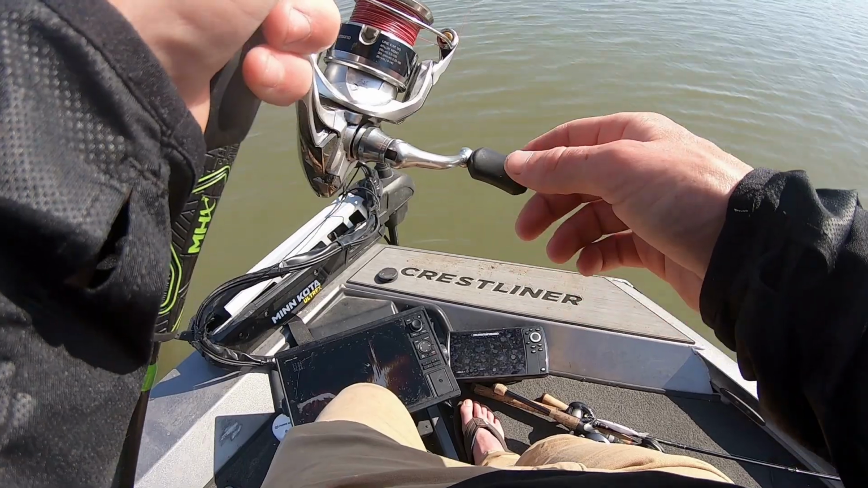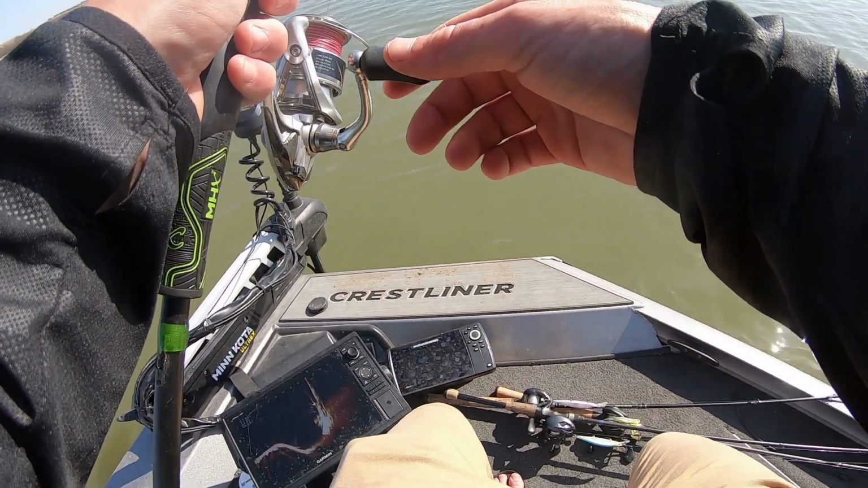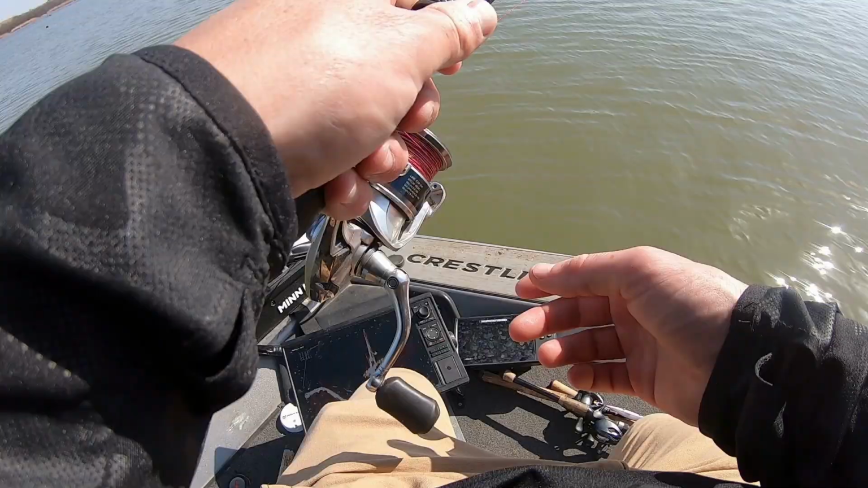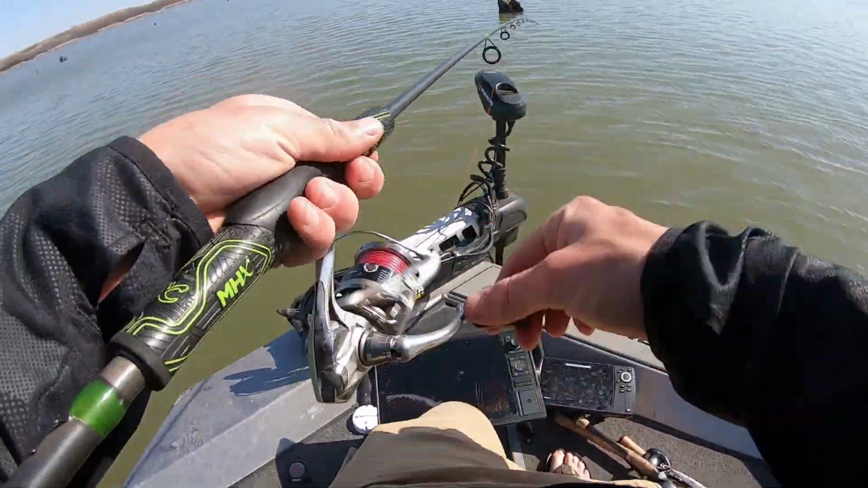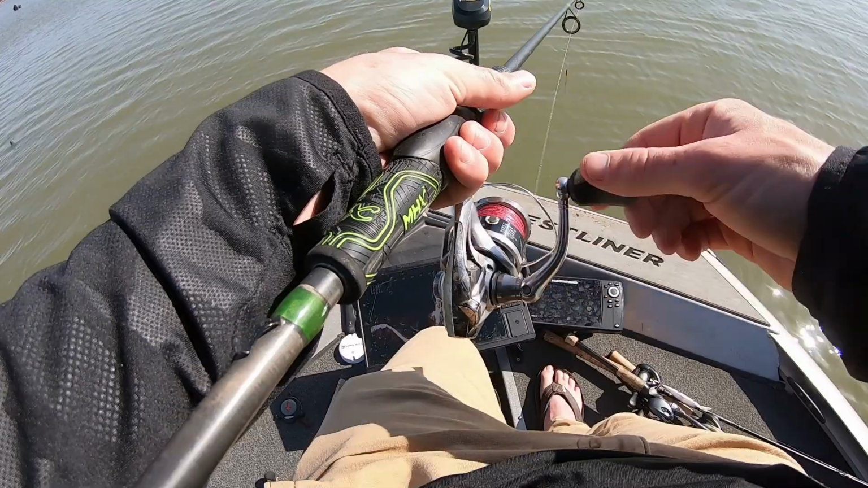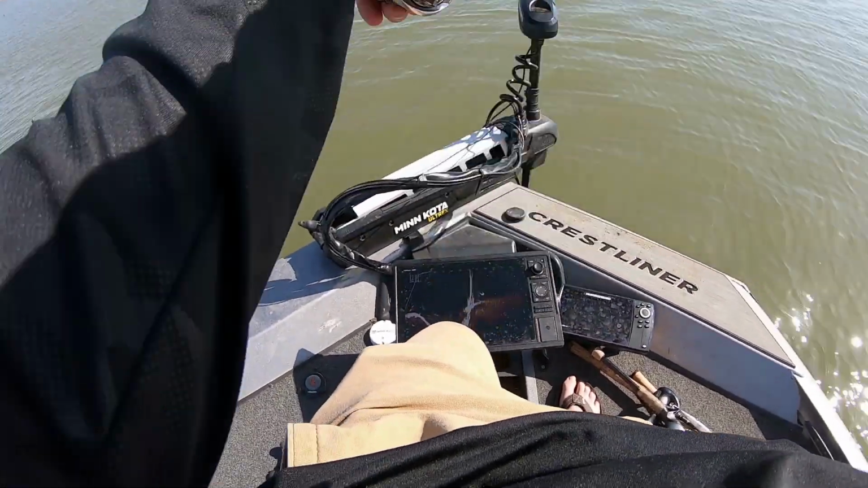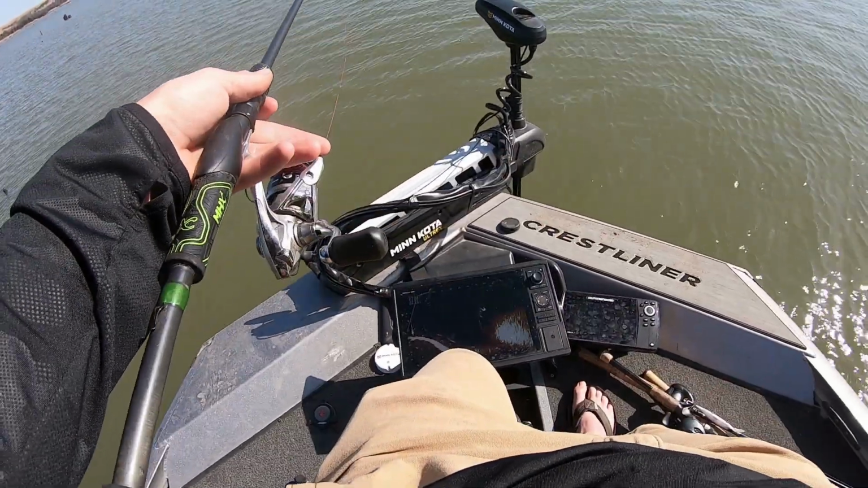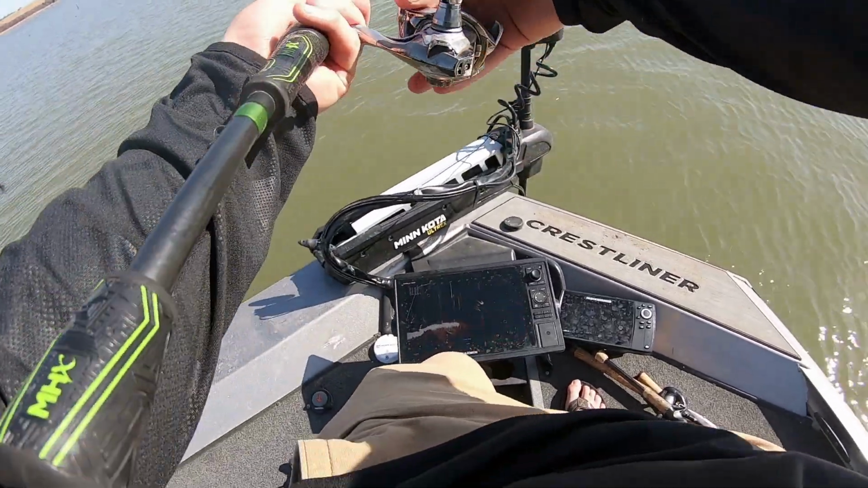Oh. That's a fish. Dropped it. I don't get why they drop it. I mean, there's big ones out here and I'm barely touching them. Pick up and feel it and they dump it off. I don't get it.